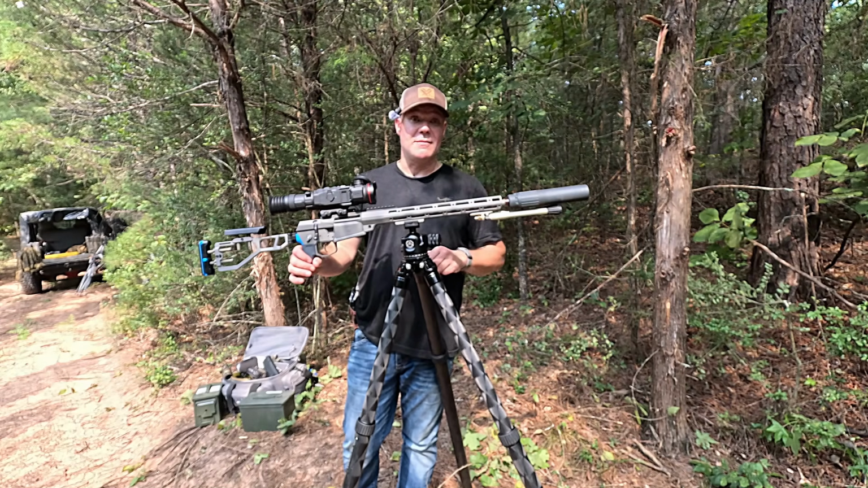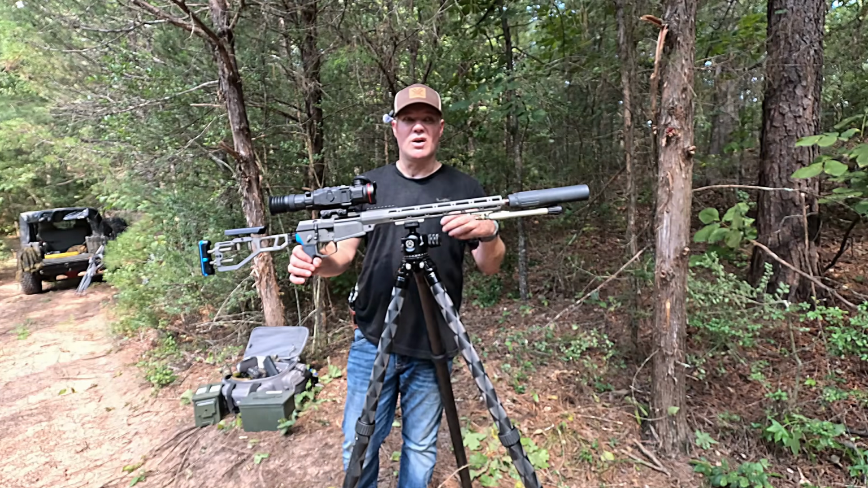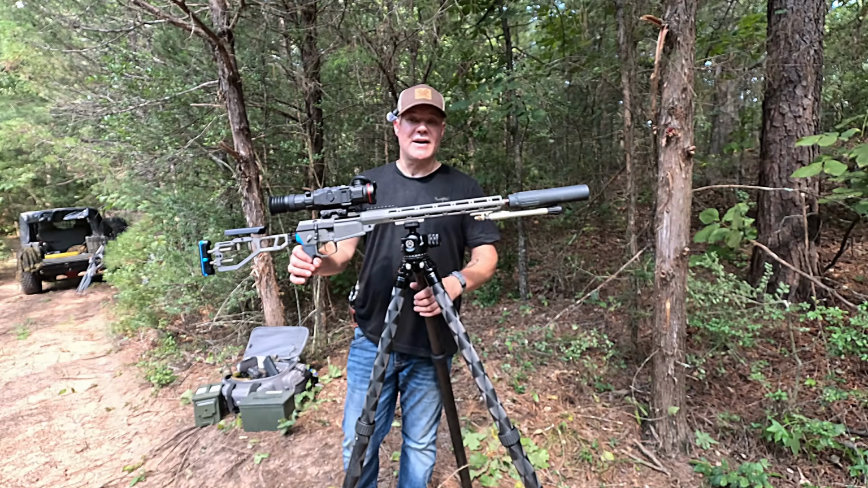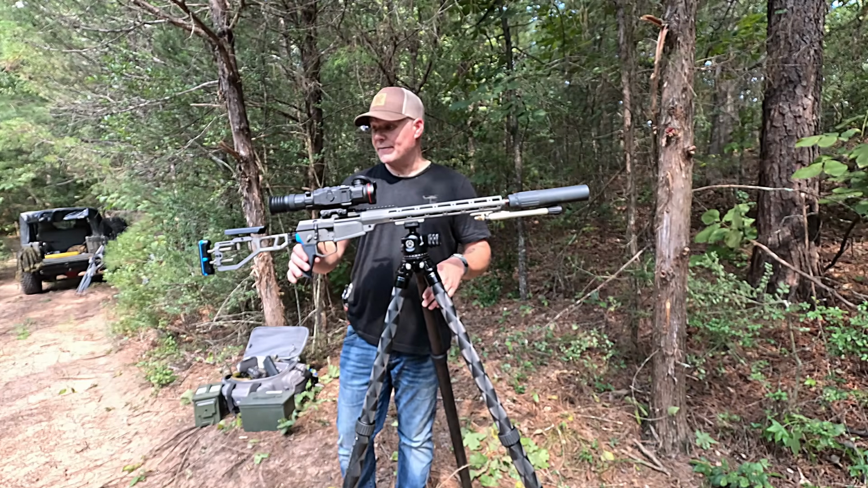Now, this did not come ready. This came with a cherry bomb on it, which I had to take off, and I think I got an Apparition A1 or R1 muzzle device to screw this Spectre cat or Cat suppressor onto this rifle.